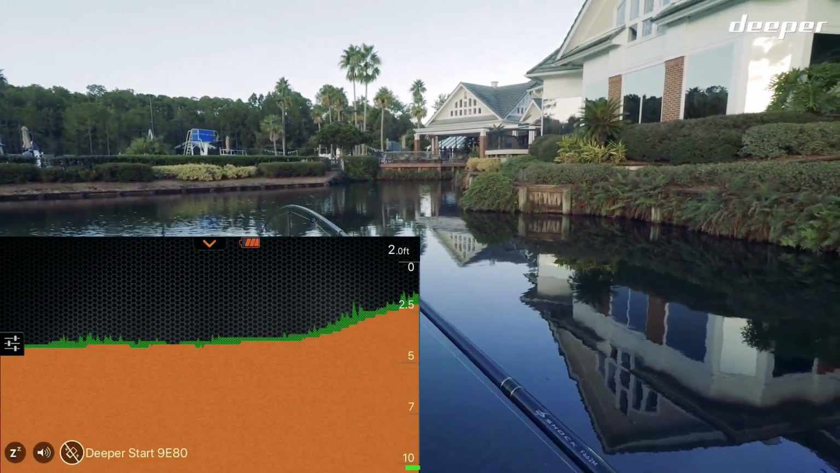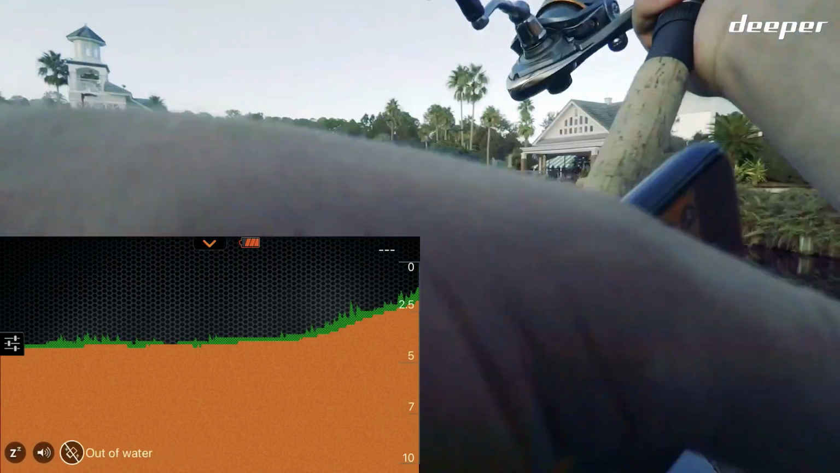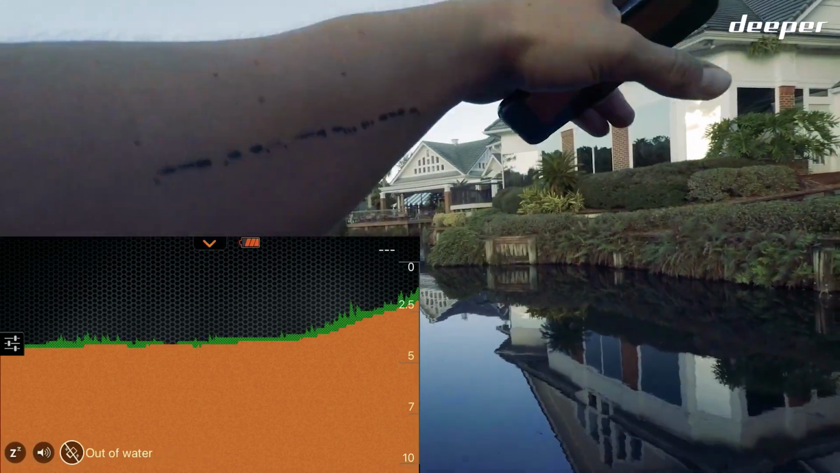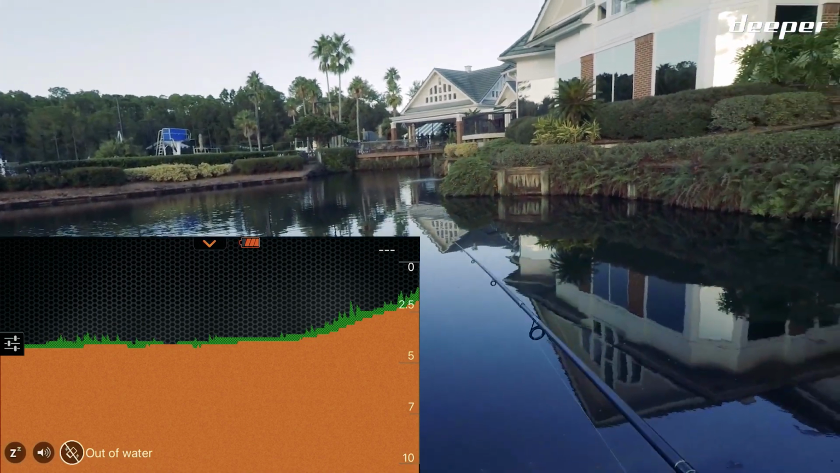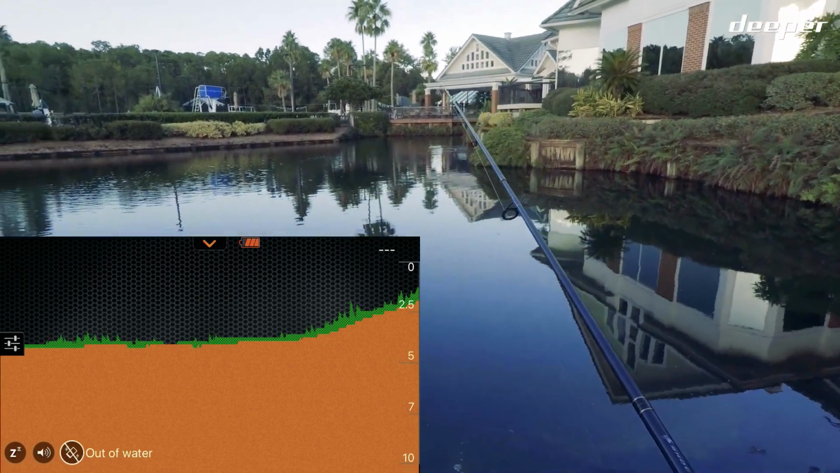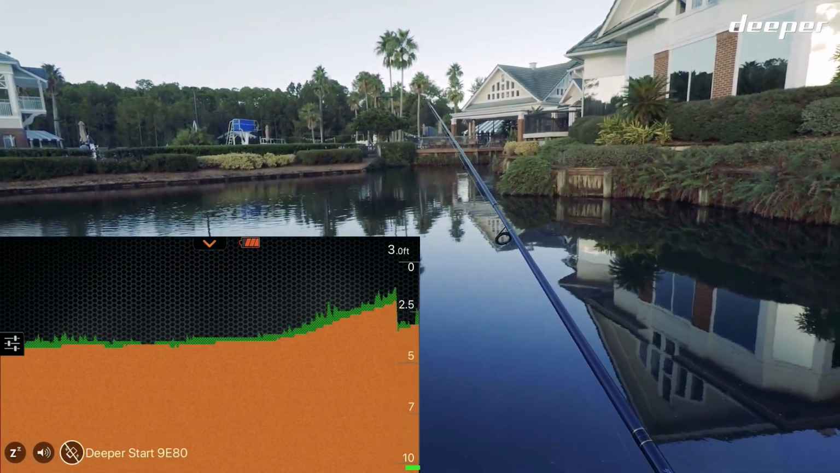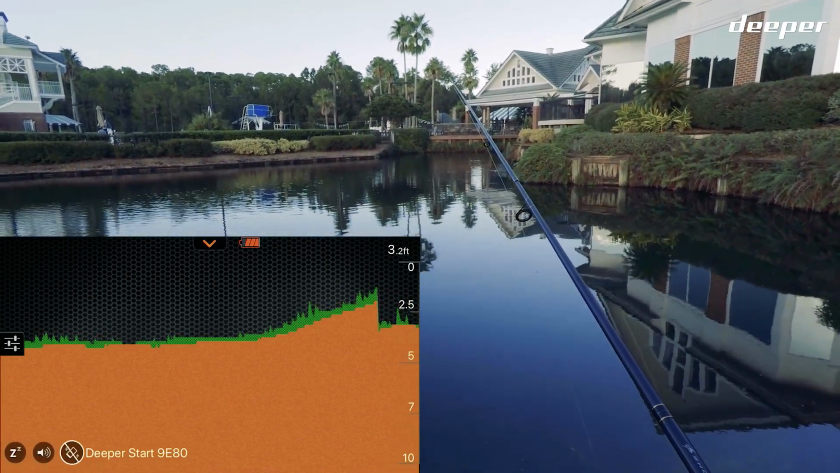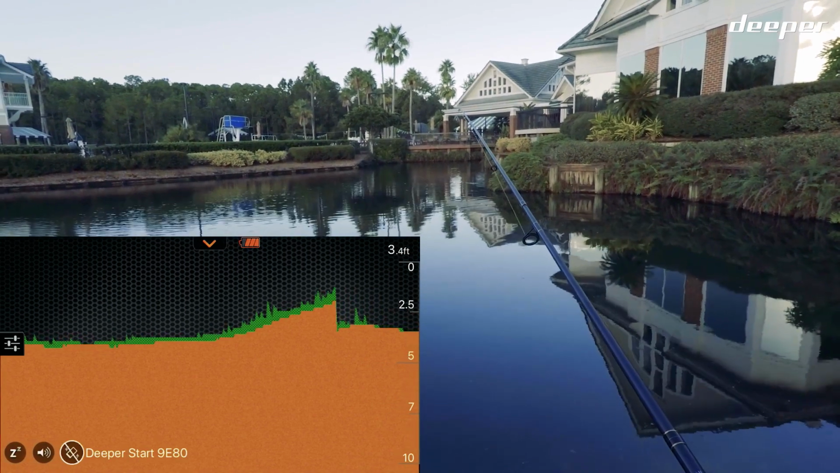So what I'm doing right now is I'm looking for any kind of bank or field or vegetation or anything along this ridge line here from the building. So I'm going to try to cast it kind of inside there, just like that, and get up in there and see if I can find anything that would tell me that there's fish there. Vegetation, drops, dips, contour, things of that nature. Anything that would tell me that there might be fish hiding up under there.